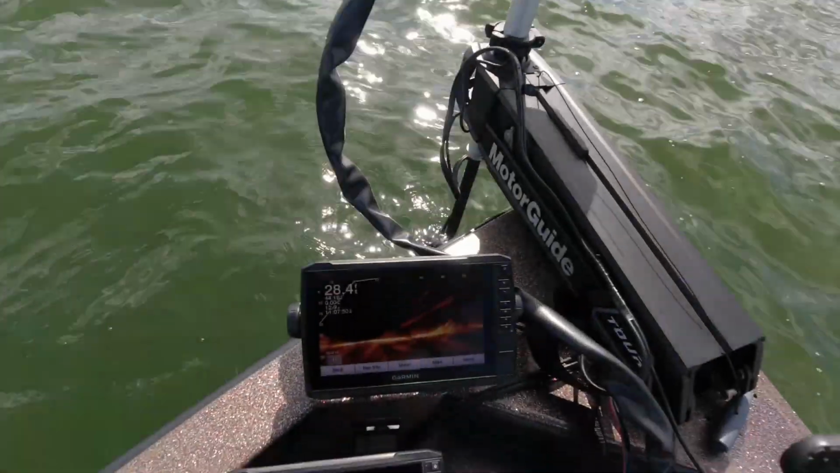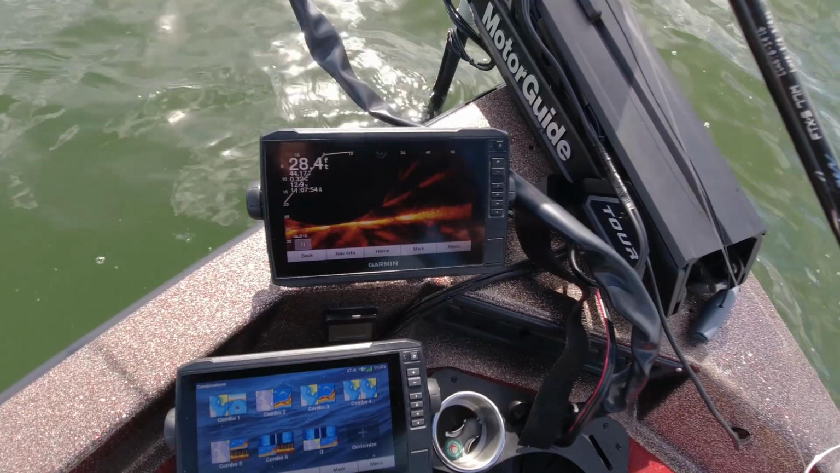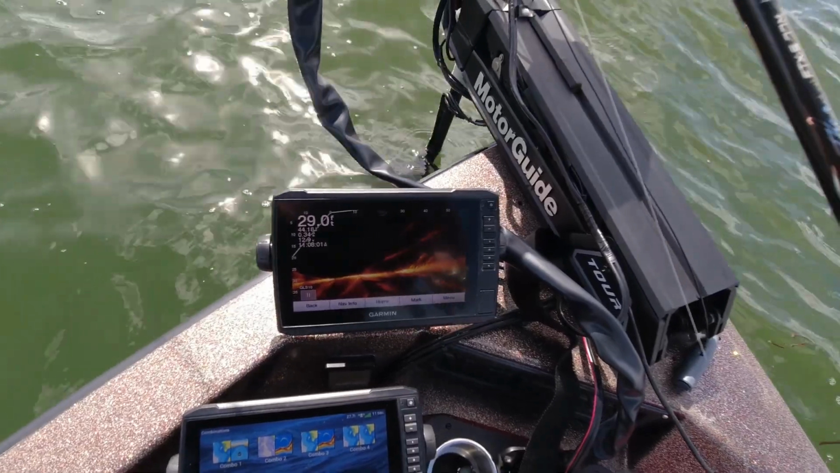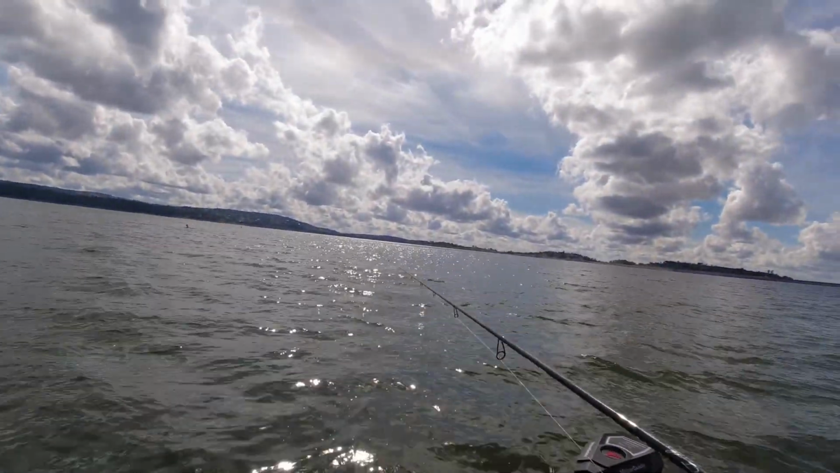I was just using it to find, you can see like rock piles and stuff. You know, it's incredible for just moving over the contours of the bottom and finding, you know, the left side, the right side of structure.